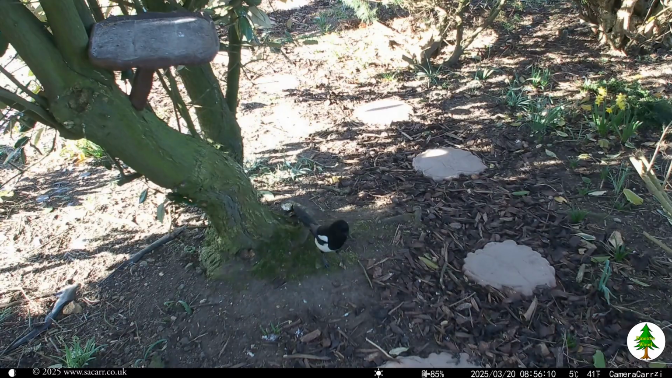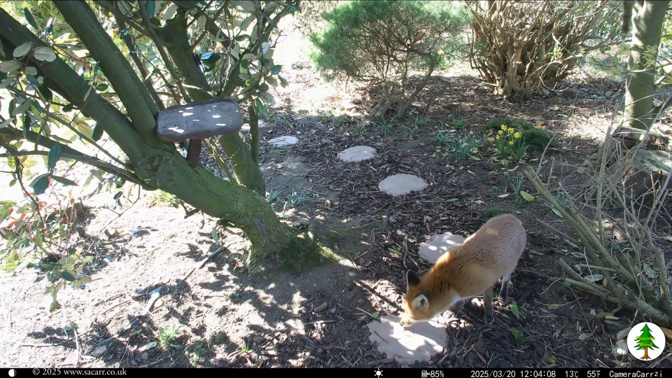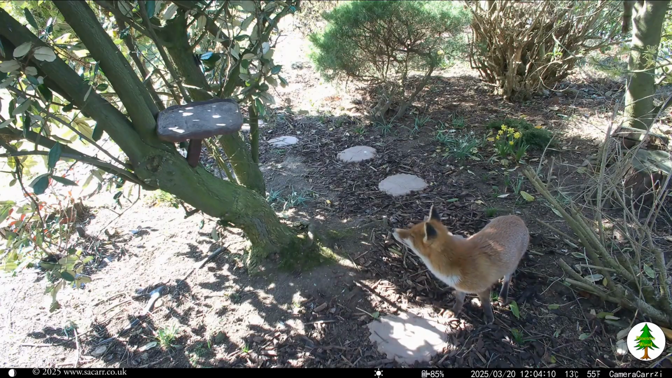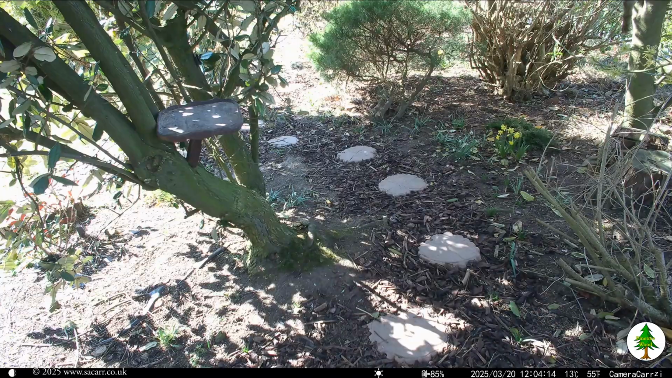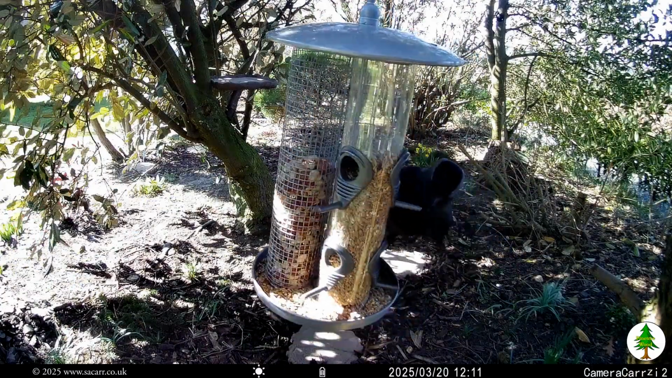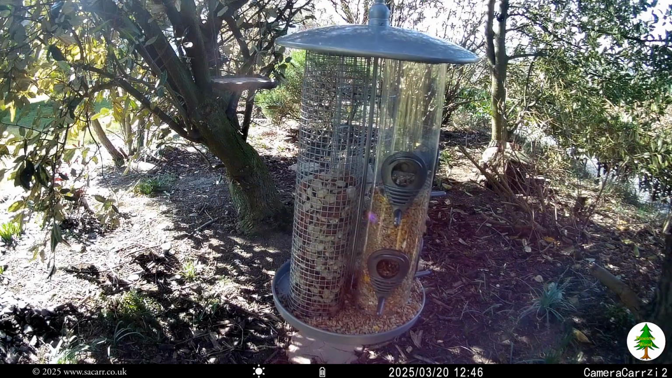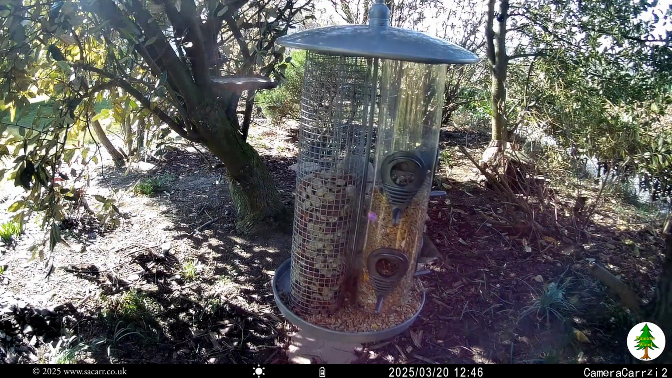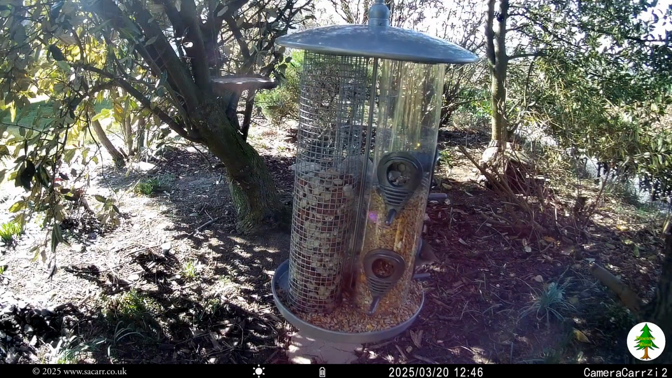Not much happened on the morning of the 20th, but at noon the fox made another daytime appearance. Or should I say one of the foxes. I suspect there's actually more than one. Birds dominated the afternoon, with the smart jackdaw using its wing on a branch to stop the bird feeder from spinning around.